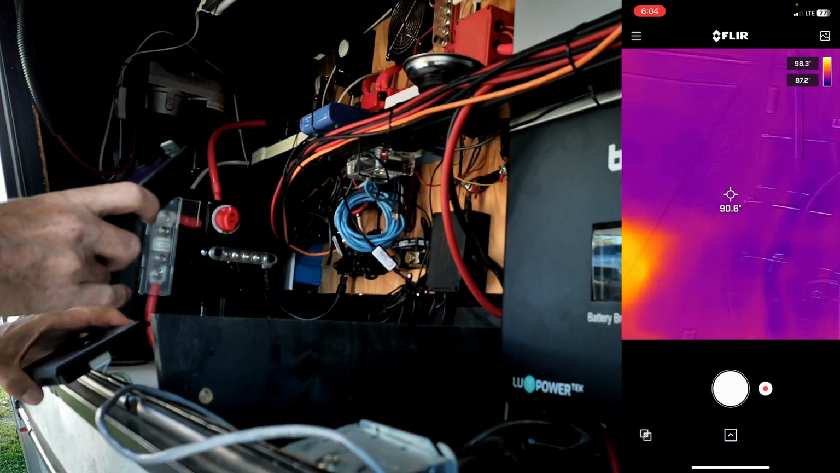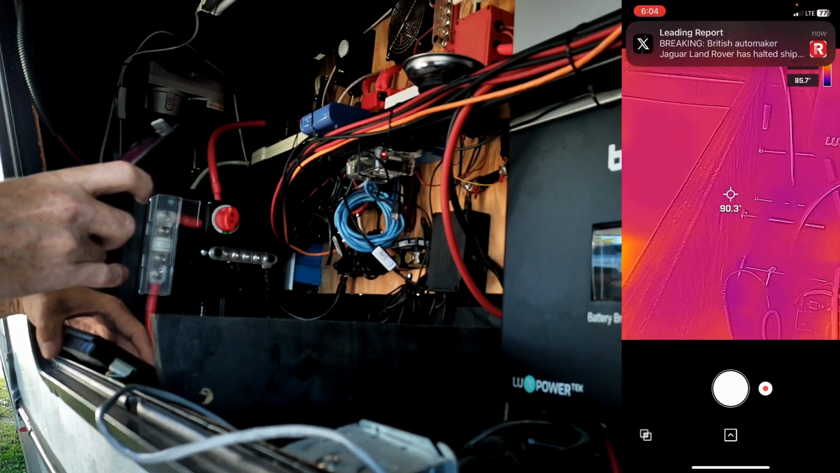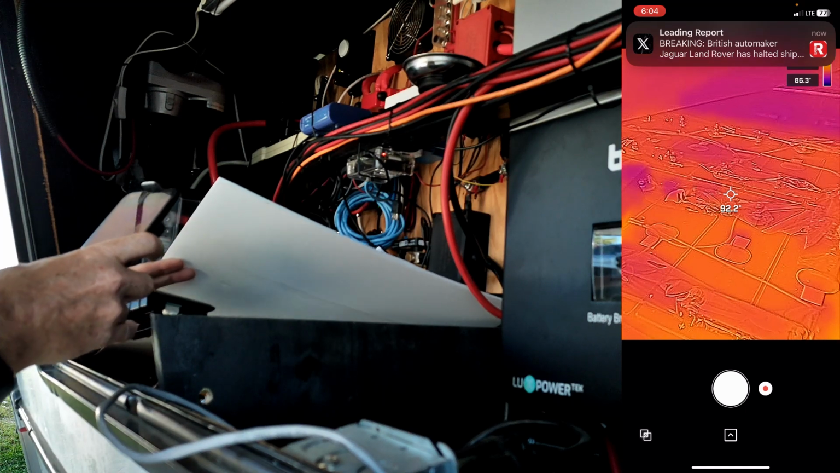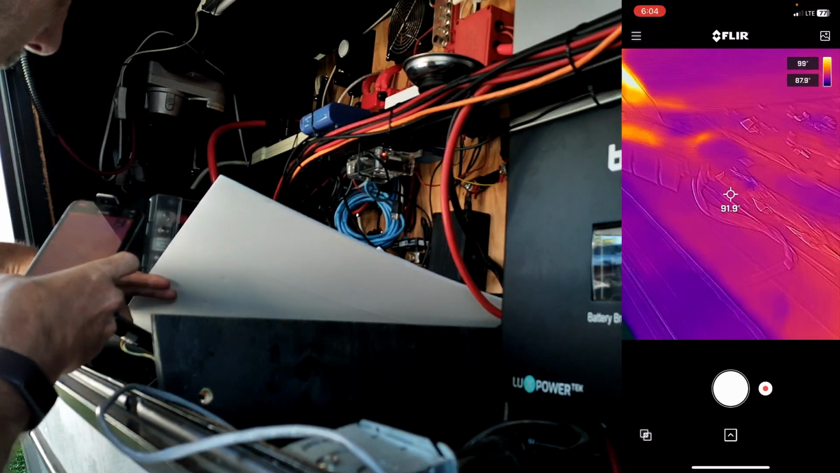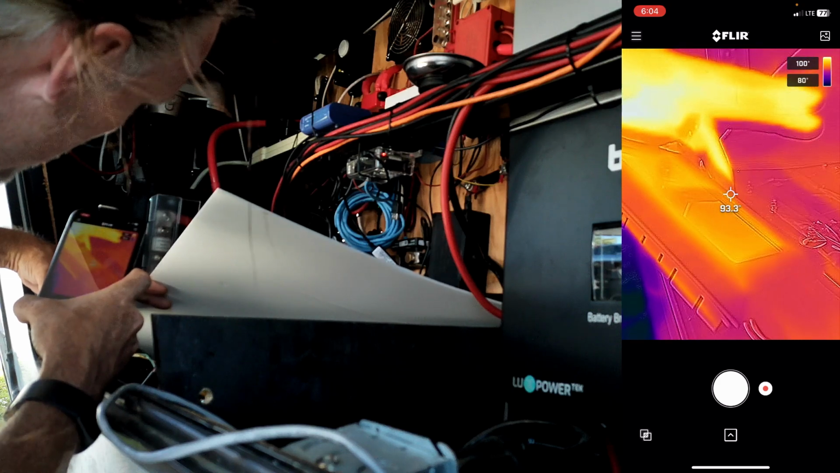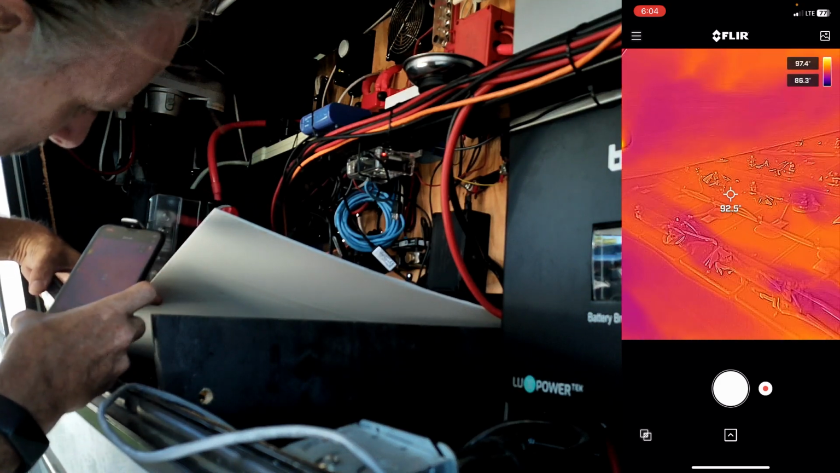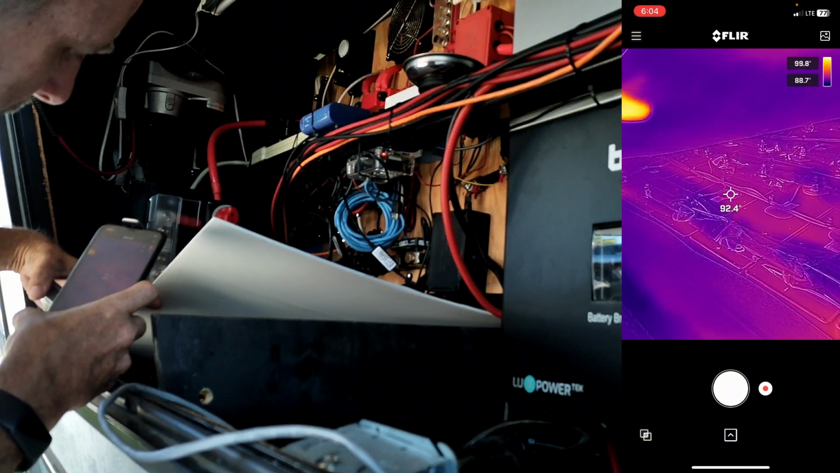I am going to see if I can move this cover off of this battery and look underneath at all these cells. As you can see, they're all running nice and cool down here. I do have one hot, so that's my hand.